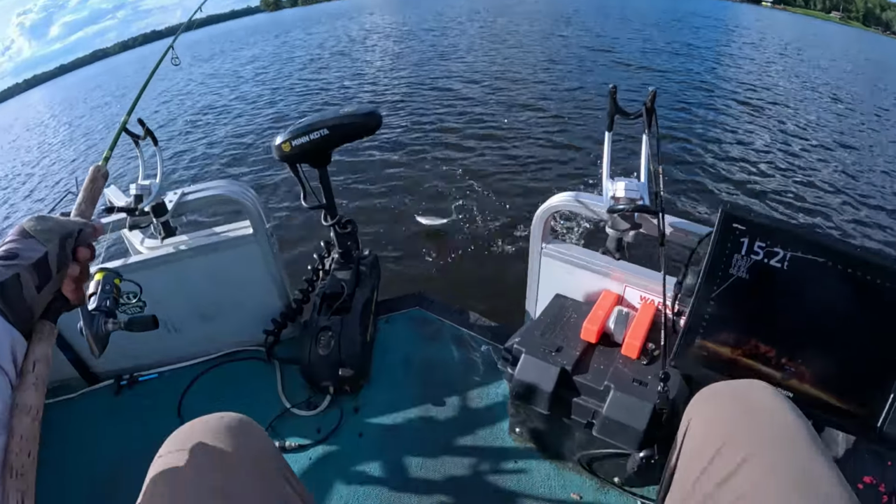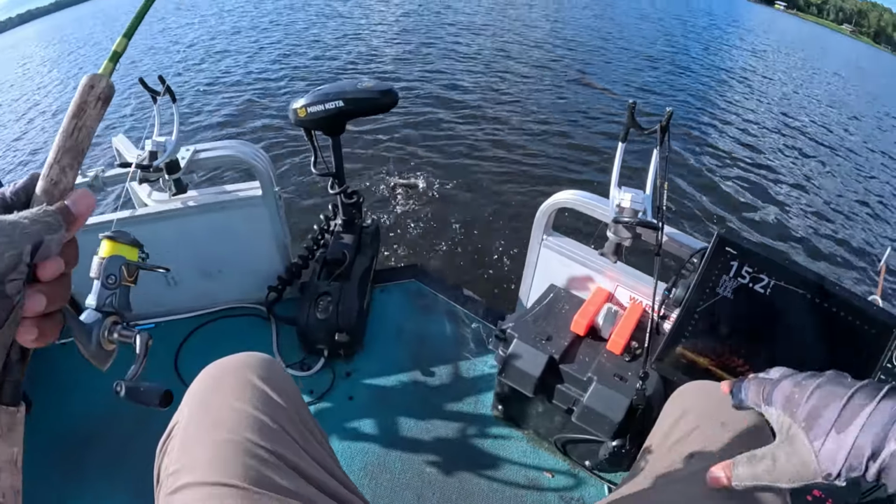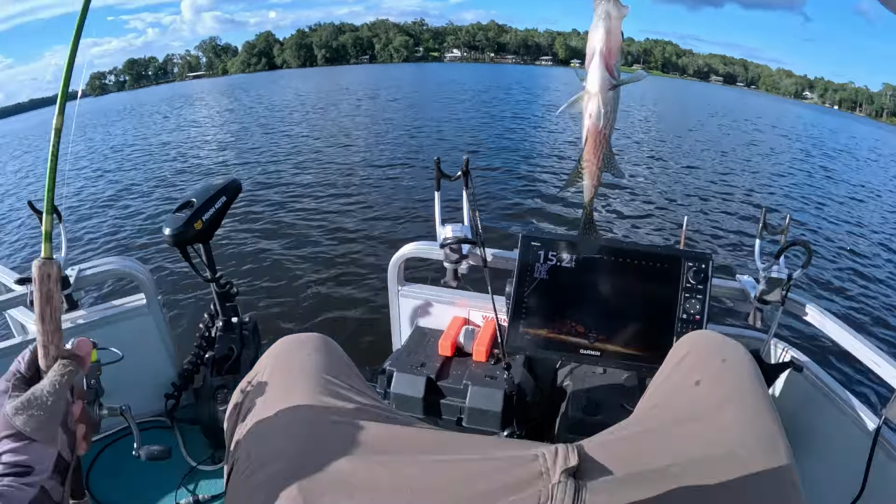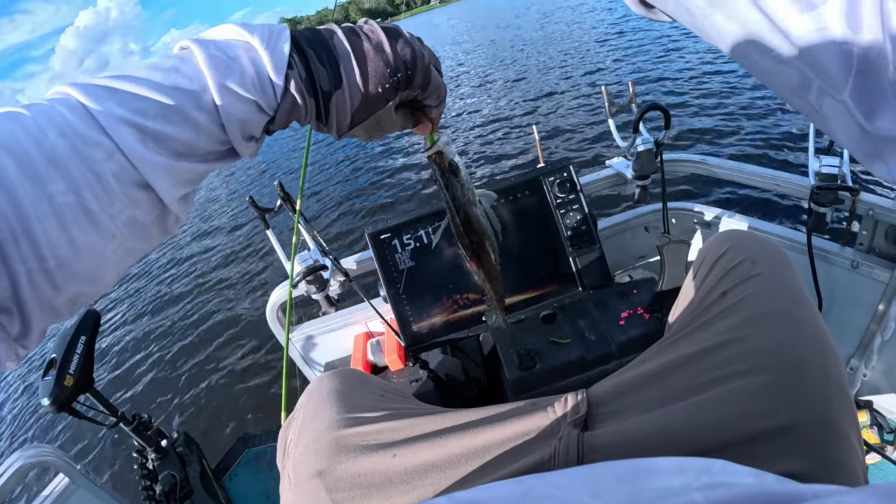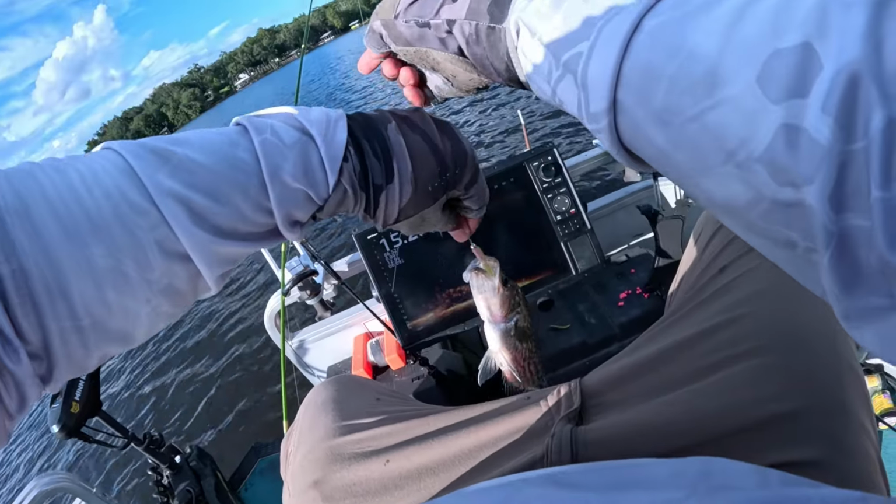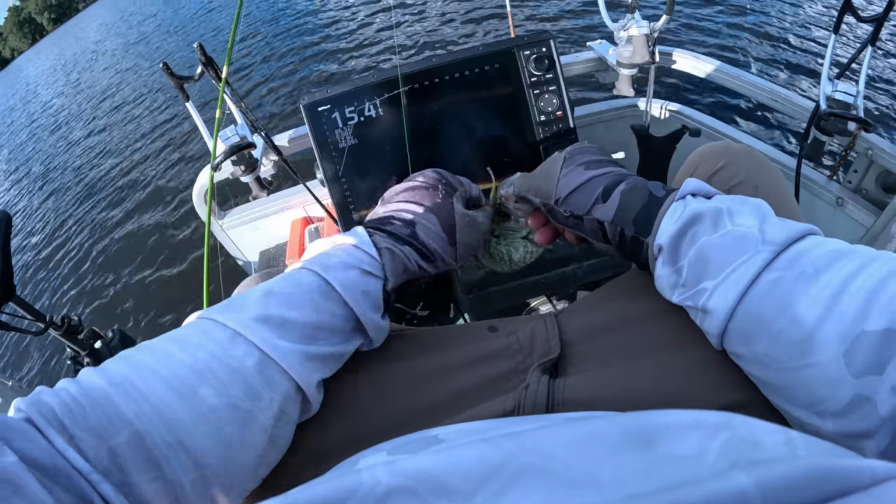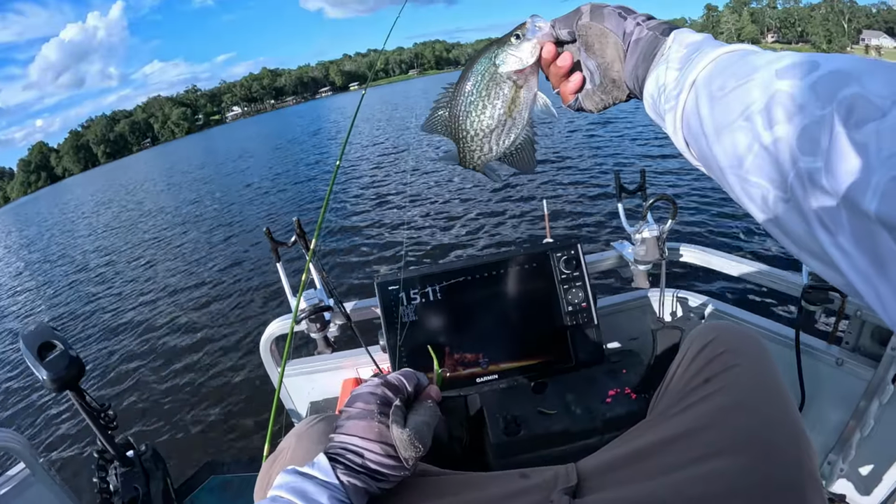Nailed him. Little guy came up there and wanted something to eat, y'all. Nice little fish. Get back out there, buddy.